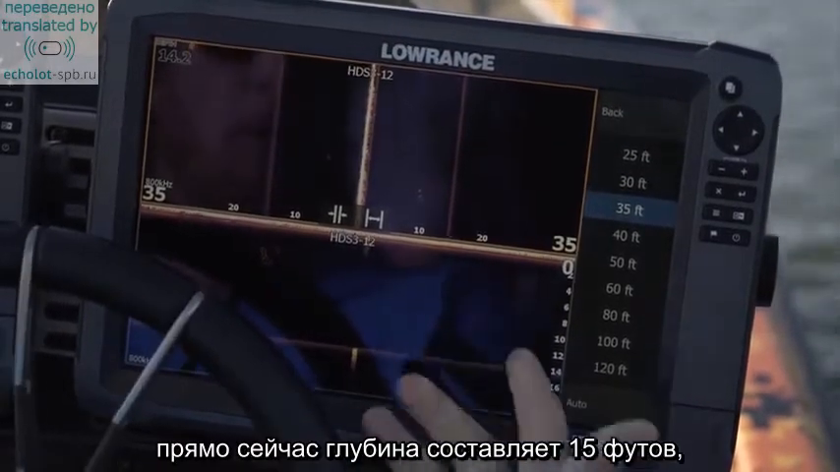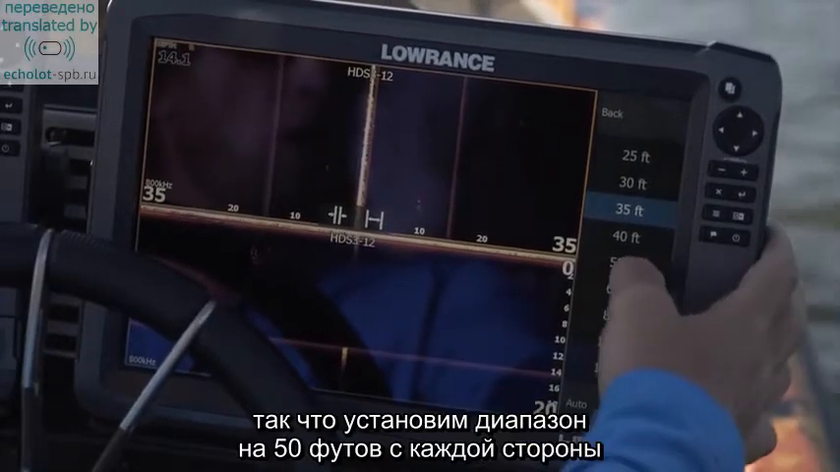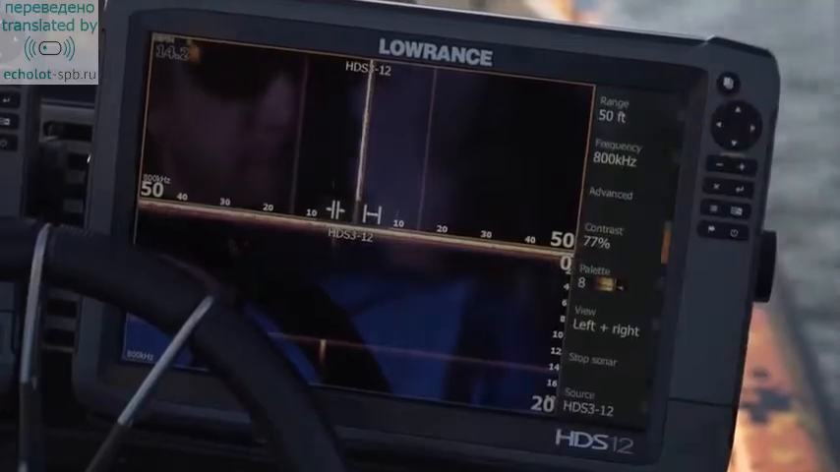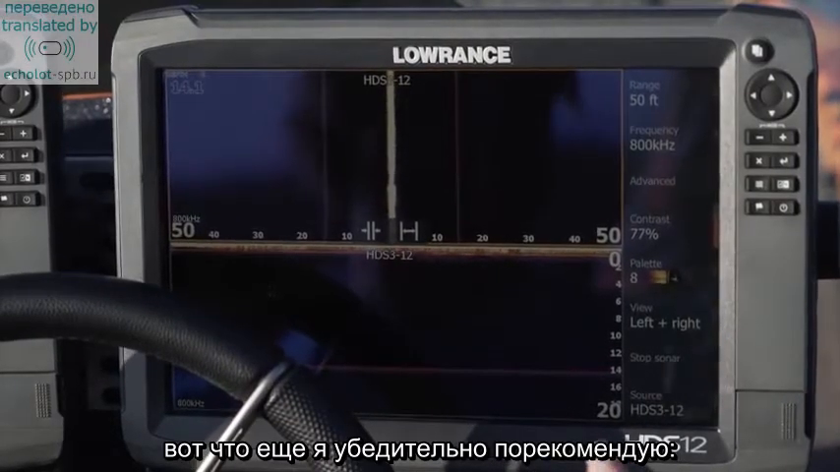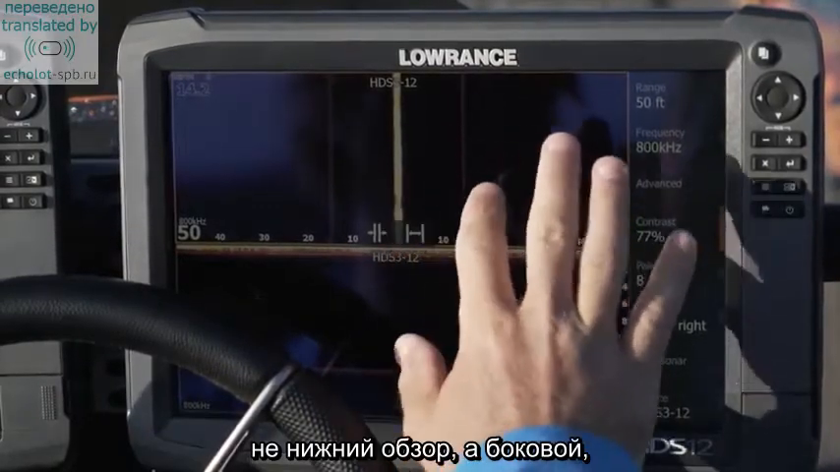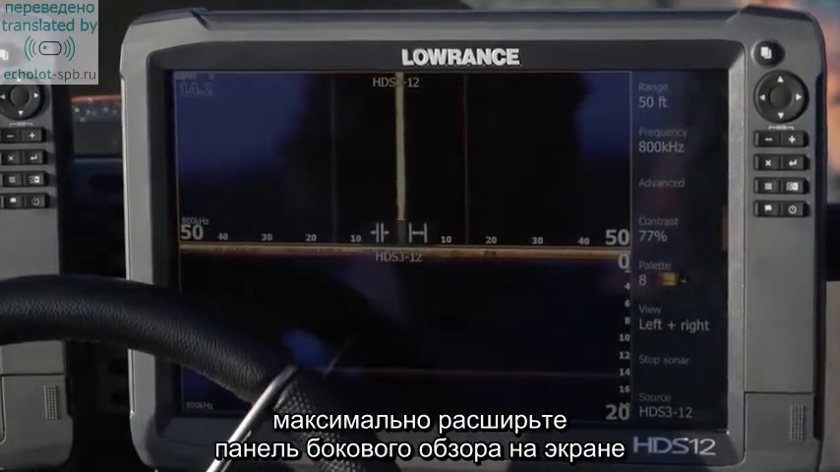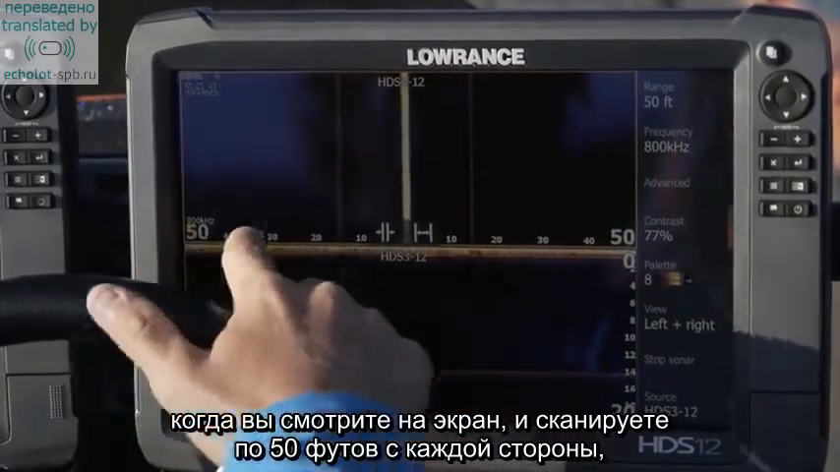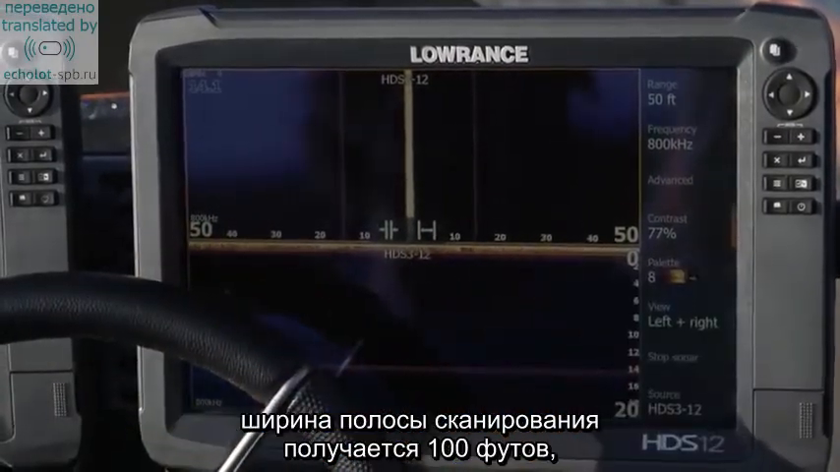So right now we're in about 15 foot of water. We're going to call that about 50 feet to each side is where I'm going to want to set my range. One thing I highly recommend anytime you're using your side imaging, not necessarily your down imaging, but your side imaging, is you want to get the widest field of range possible when you're looking at the screen. We're scanning 50 feet to both sides of the boat, so that's 100 feet.